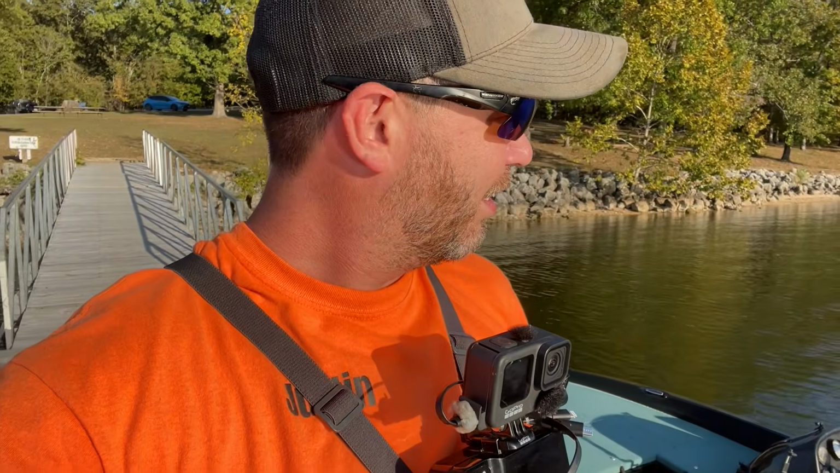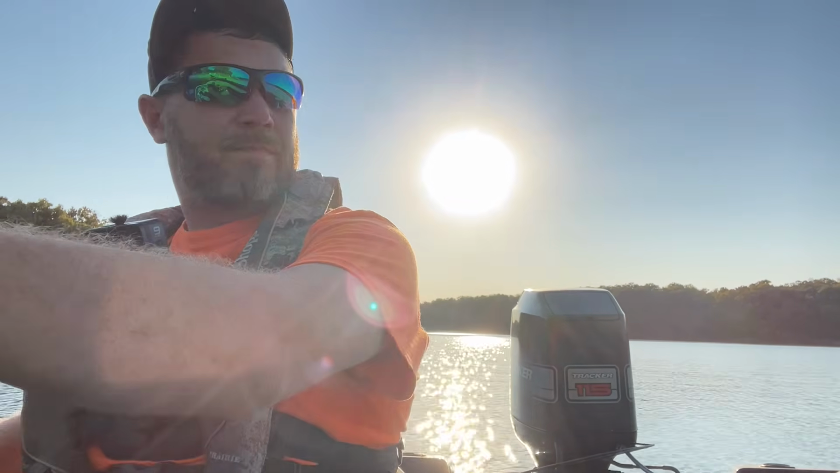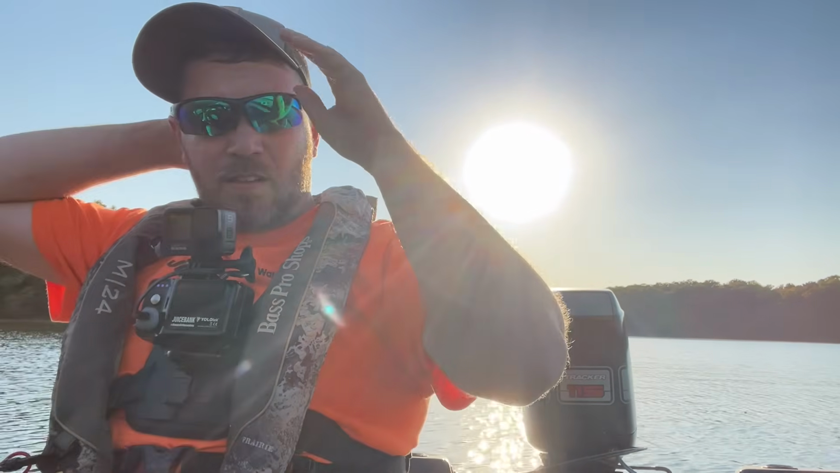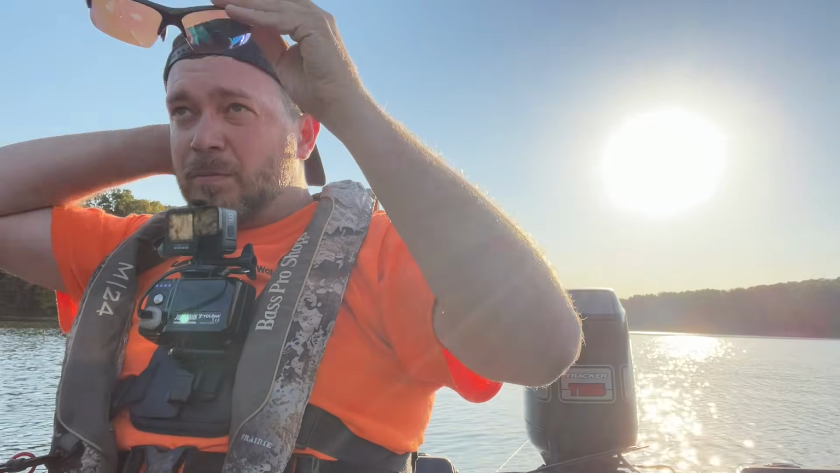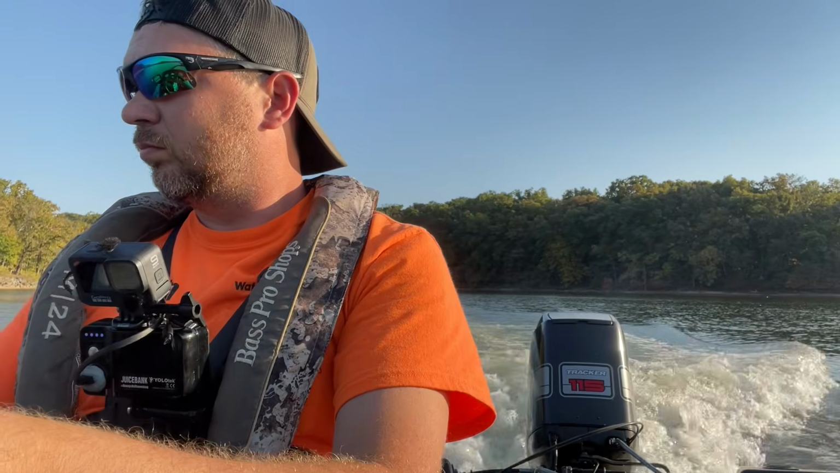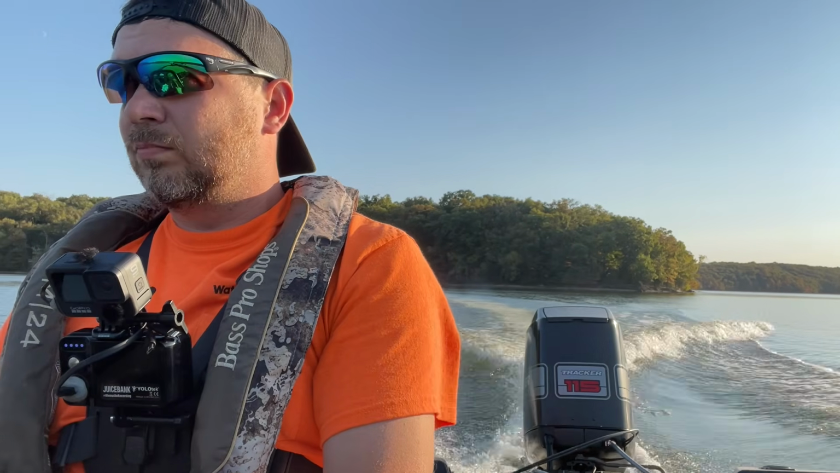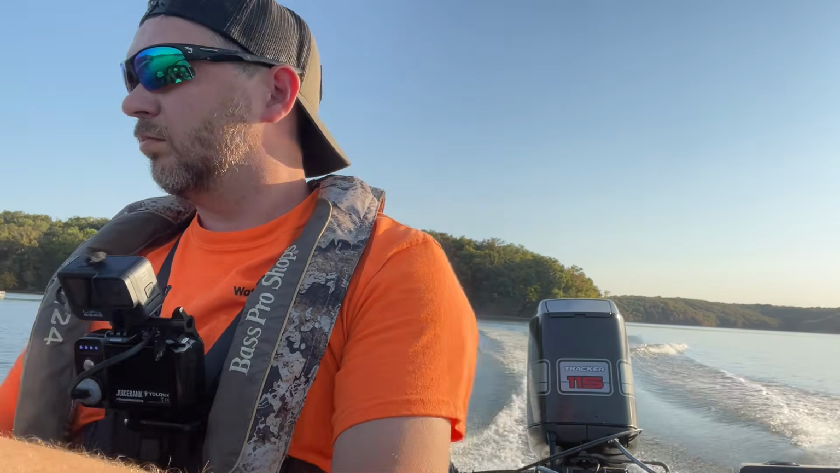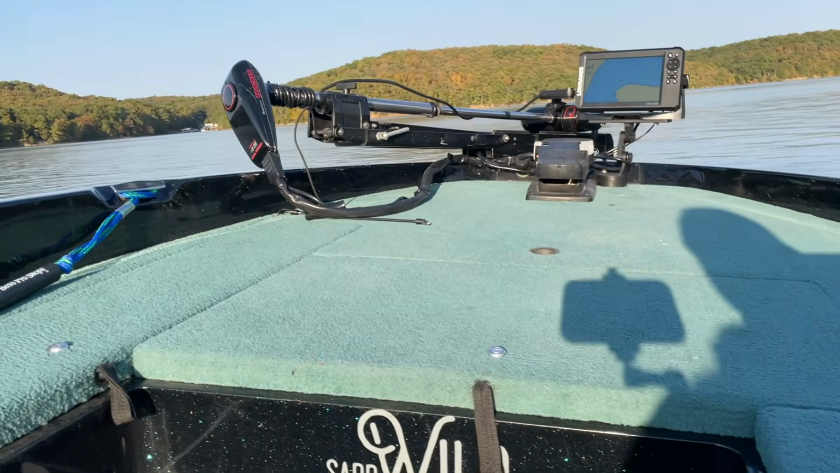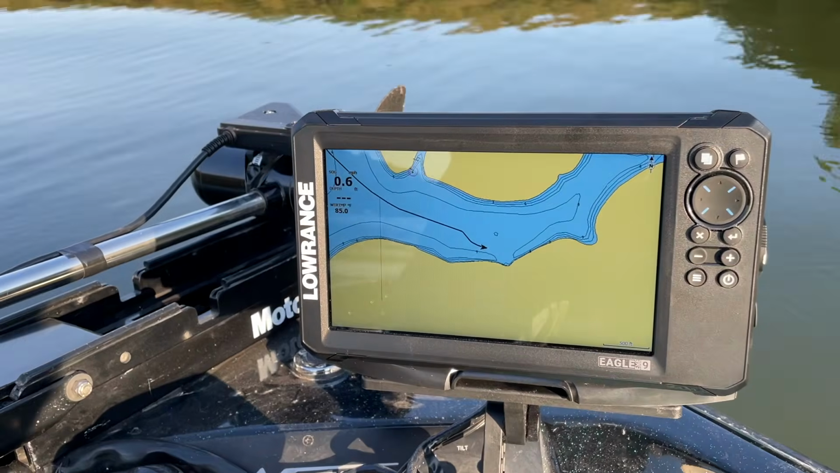So let's get in the boat and run down, find some brush piles. Well, a short run down the lake to one of my favorite little coves here.